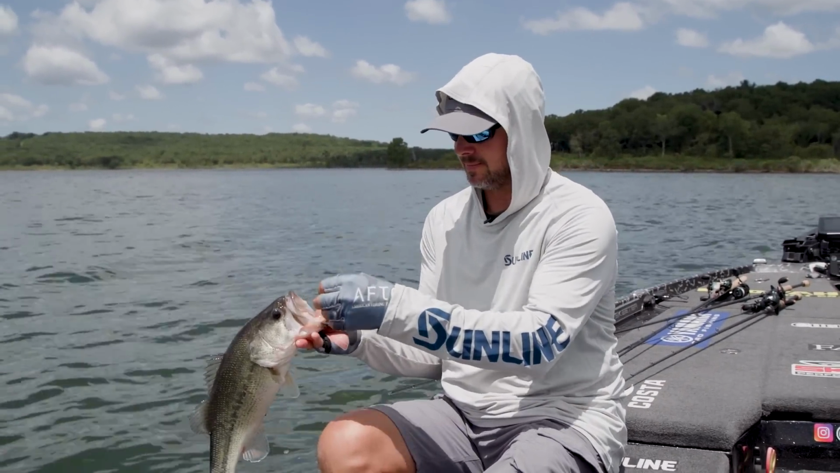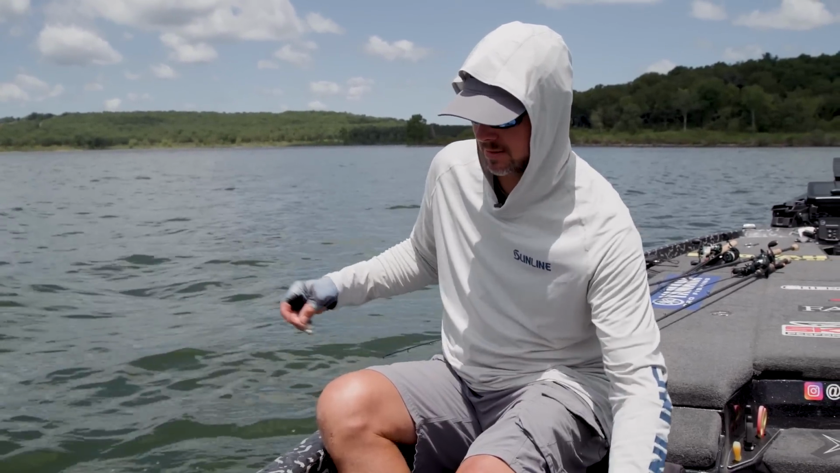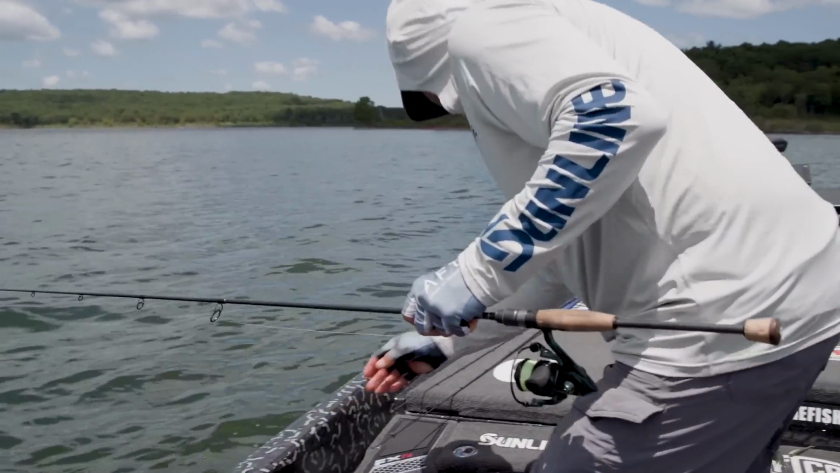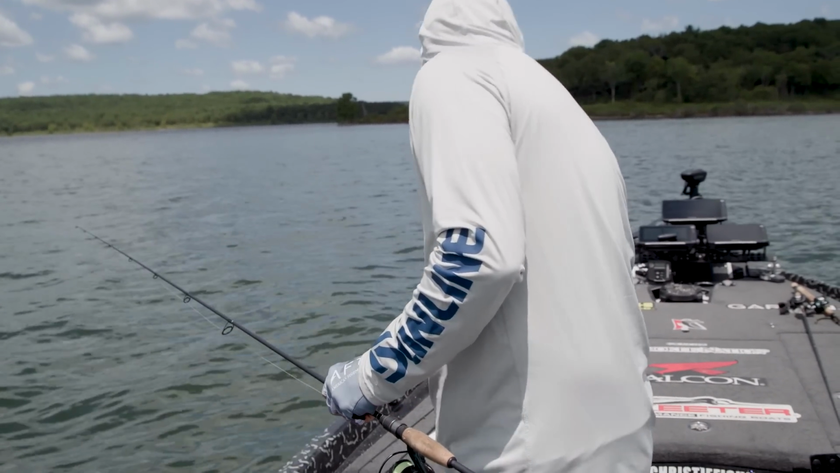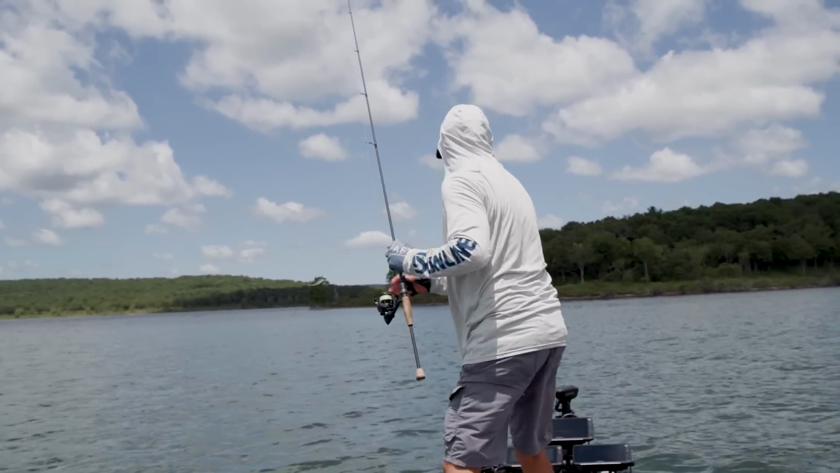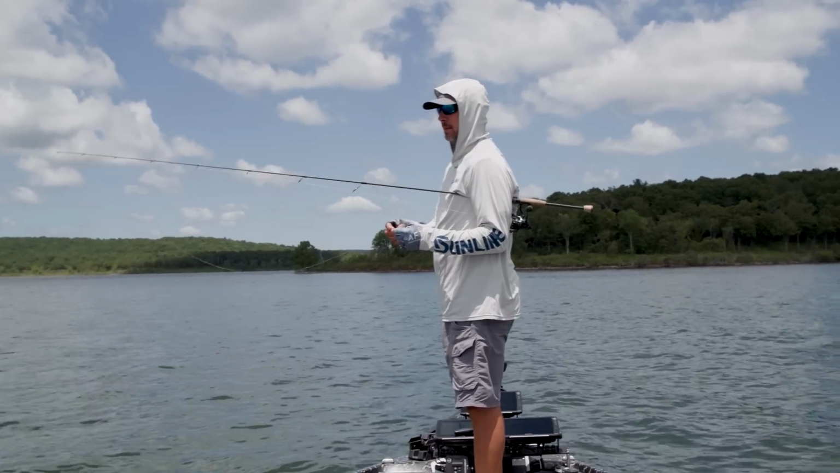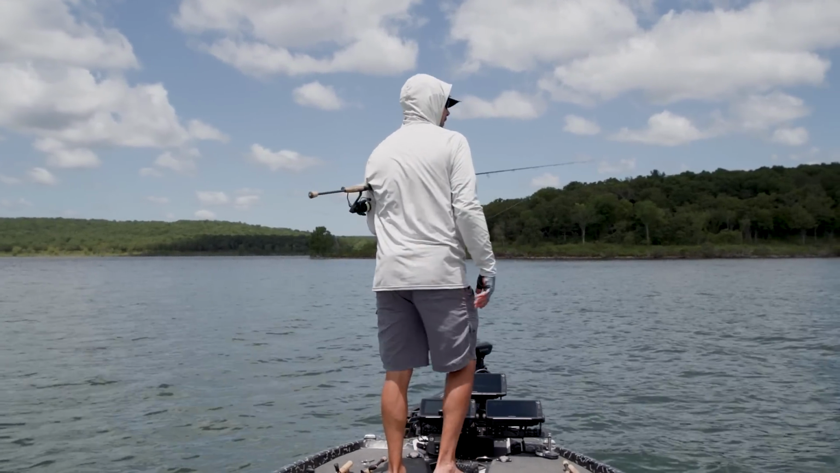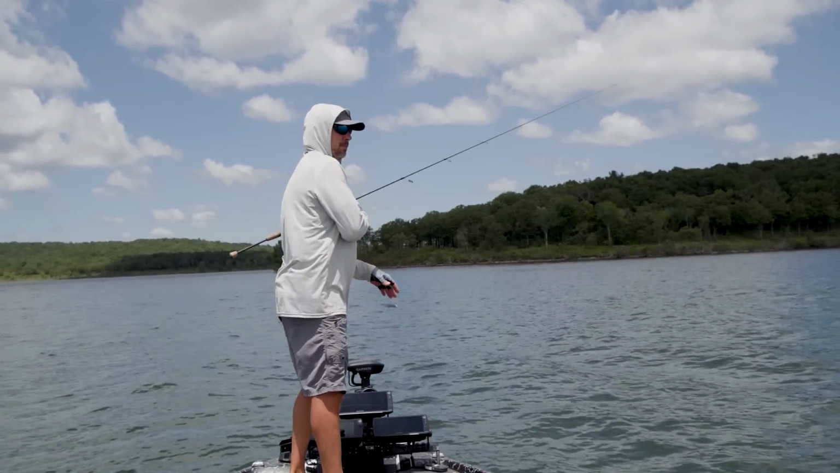So many down there, but they're so hard to catch. They're just not, like I said, grouped up. I had to throw the old minnow across there just because they're suspended. I can't get a plug deep enough down there, and I always feel like if they can't trap a plug, they just don't bite it. They just don't bite it as good.